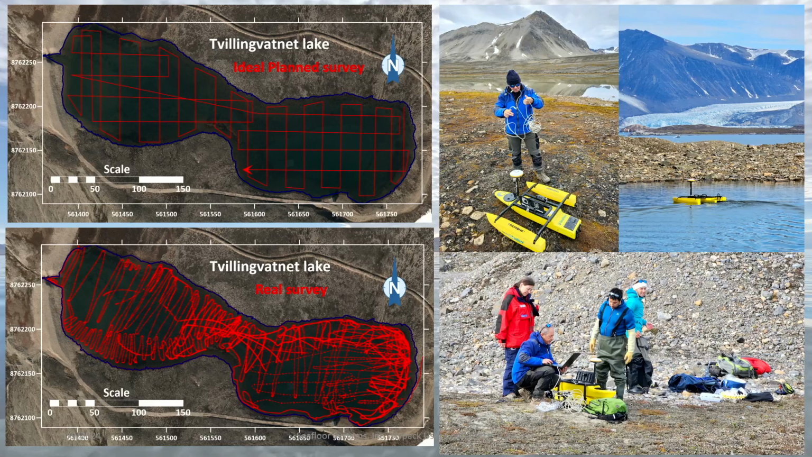Originally they had planned these lines, but because the Hydrone is RC only, they had to be hand driven. But they did a pretty good job. I mean, if you look at the bottom picture, they got a lot more data than they originally were going to collect.